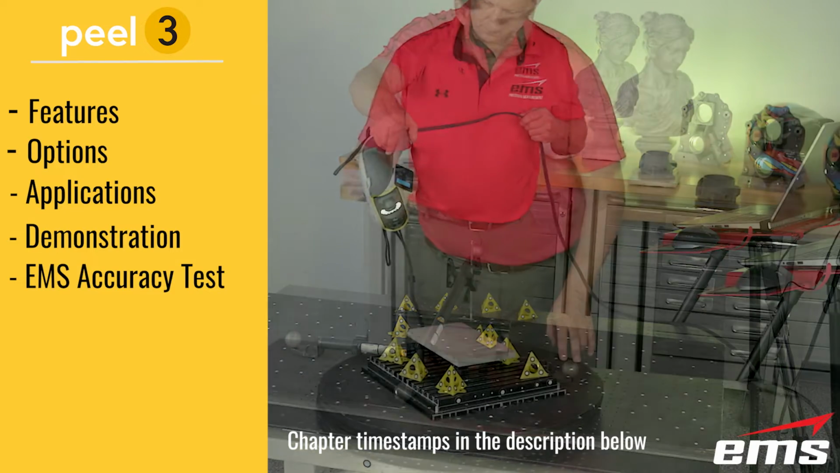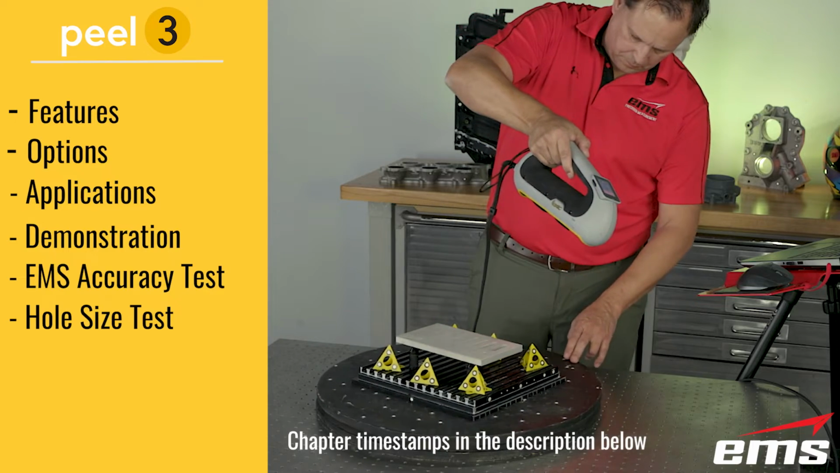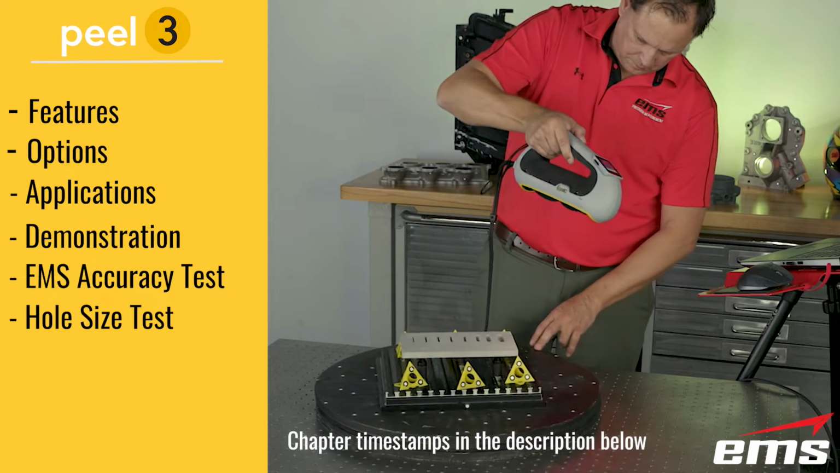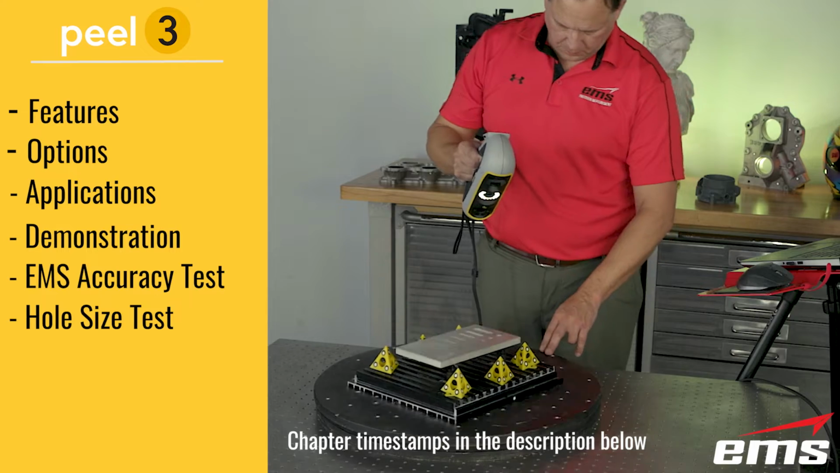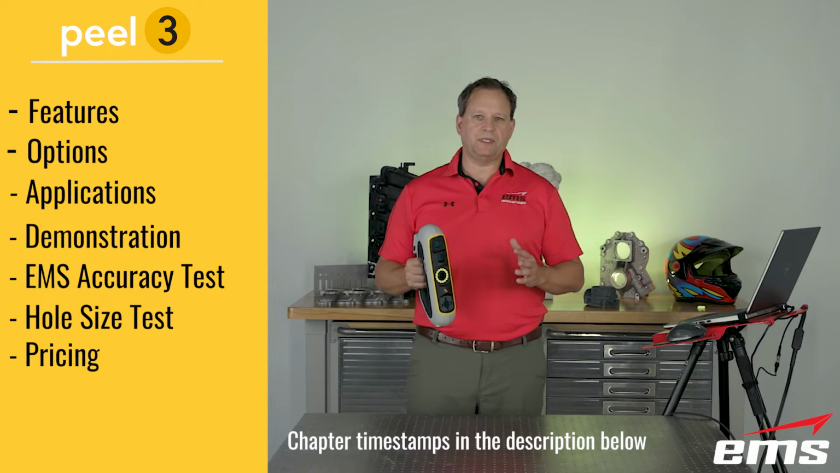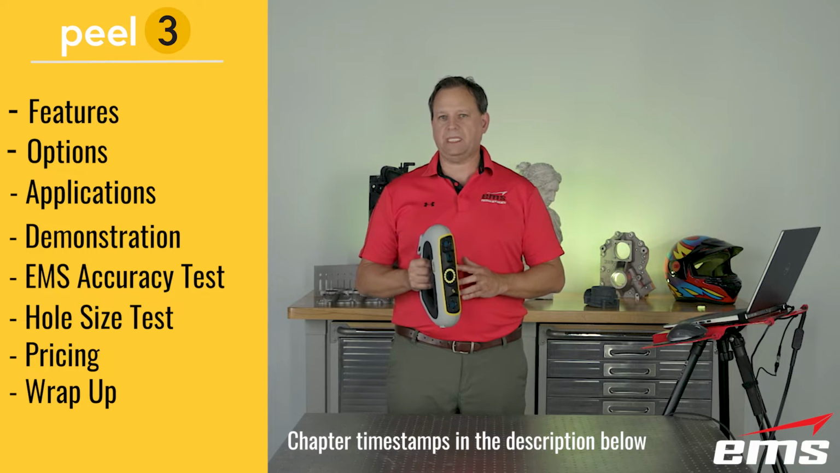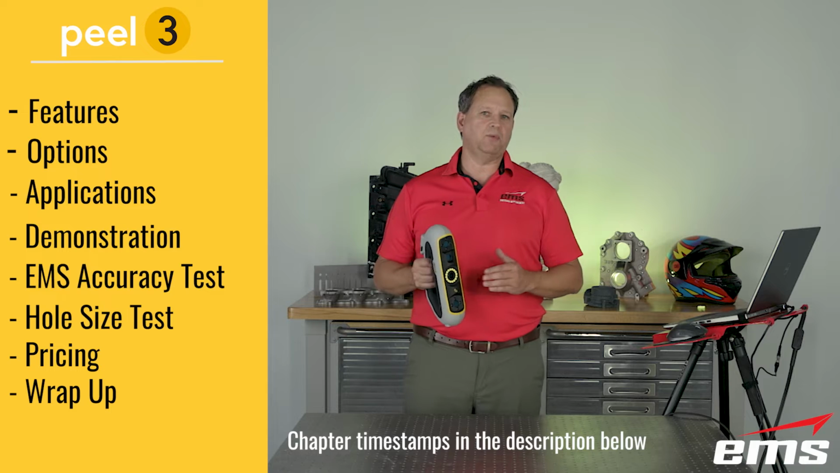We'll also do a feature test. That's a plate with holes in it. We'll scan different size holes, and see how small of a hole and feature we can resolve with this 3D scanner. And then we'll get into pricing a little bit and talk about that. And then we'll wrap this up. So hopefully this will give you a really good understanding of this 3D scanner and how it works and what it's good for.